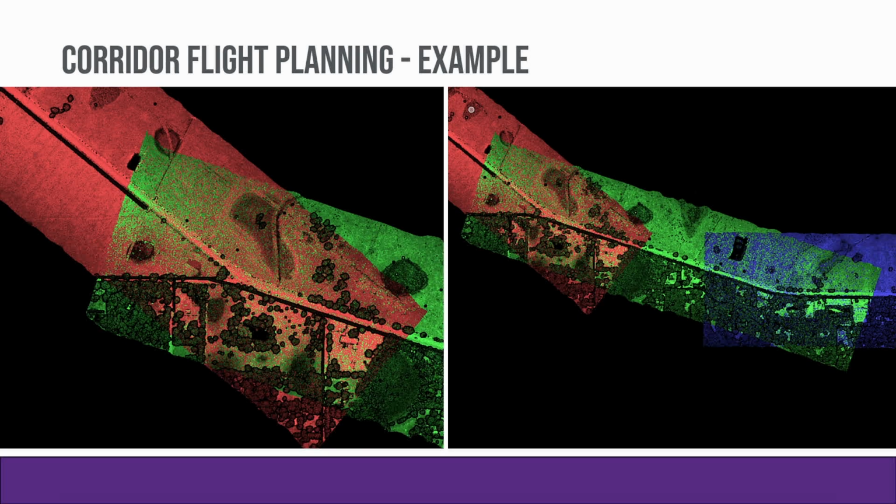This is the thing I meant to add about the corridor flight planning. When you're planning for corridor flights, you've got to be concerned about lateral overlap from lift to lift. So one flight to the next, they have to overlap each other. So you've got to have enough overlapping data there to cut out and have no voids or gaps between those.